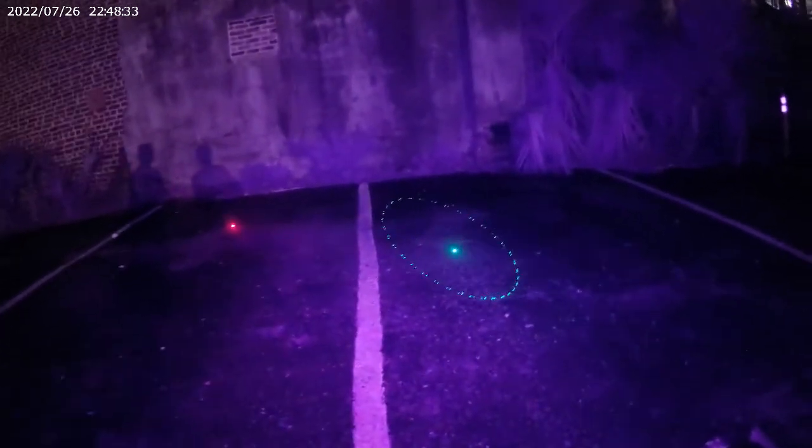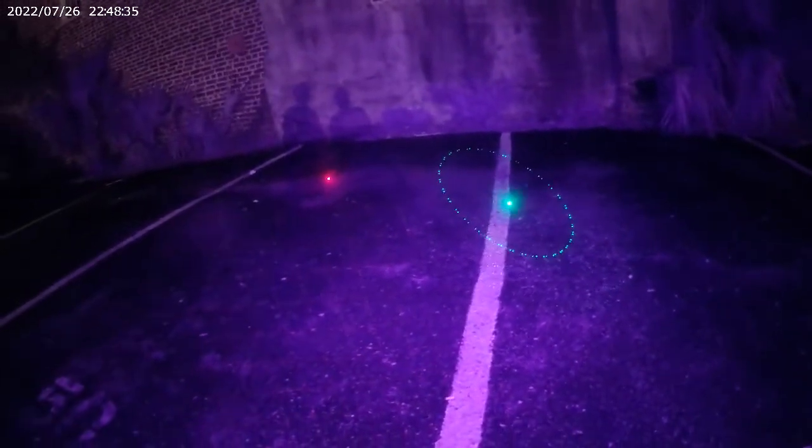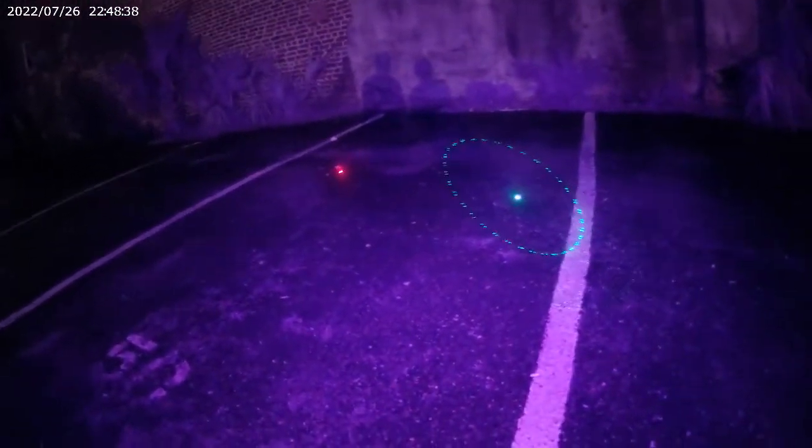It's kind of crazy to think that people hundreds of years ago built this. Actually, he said we couldn't use it up here. Yeah.